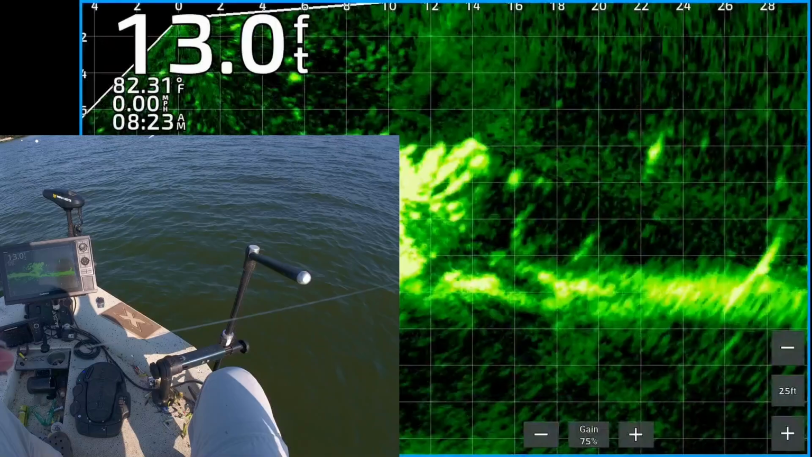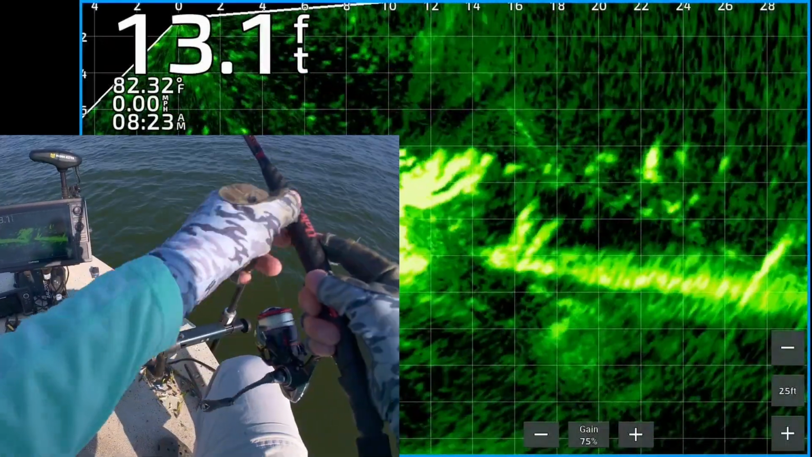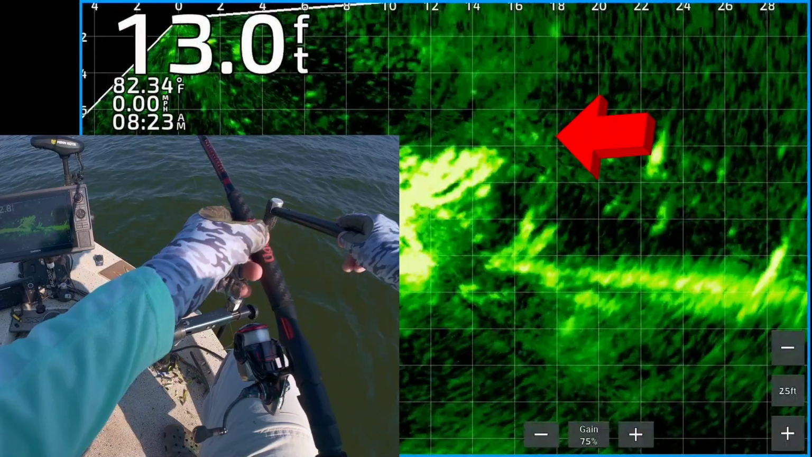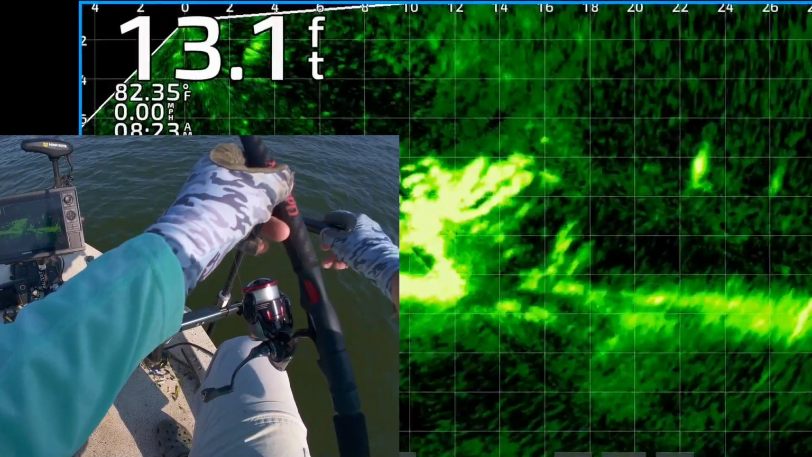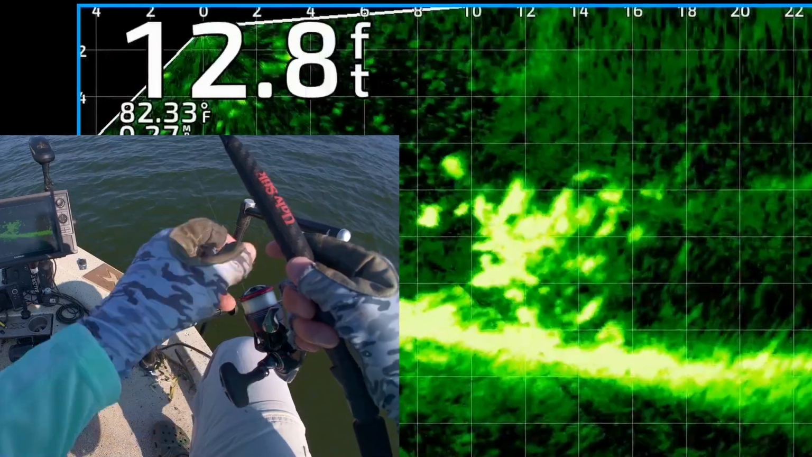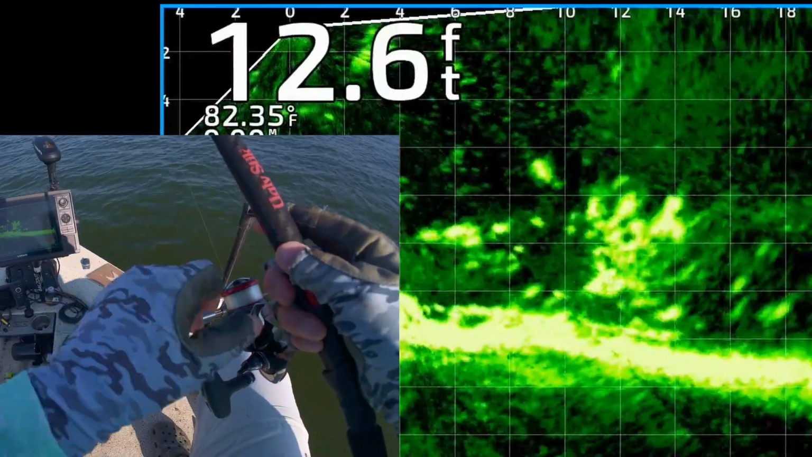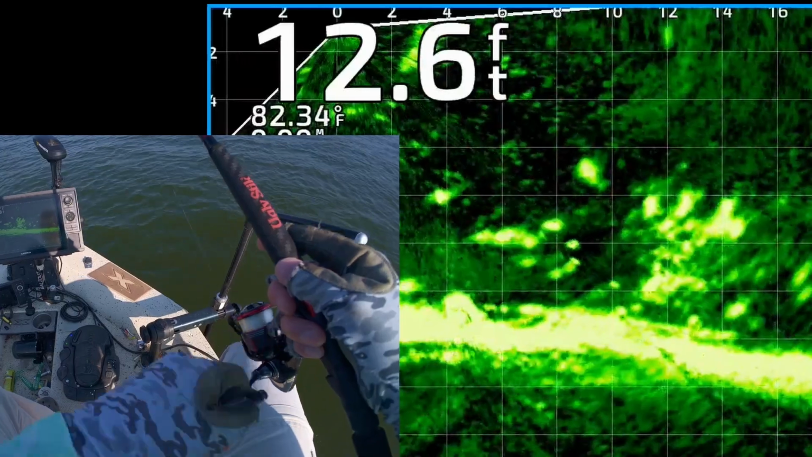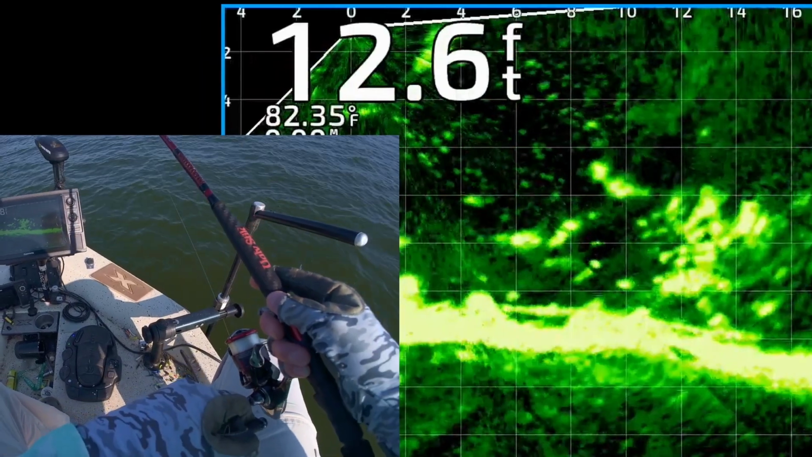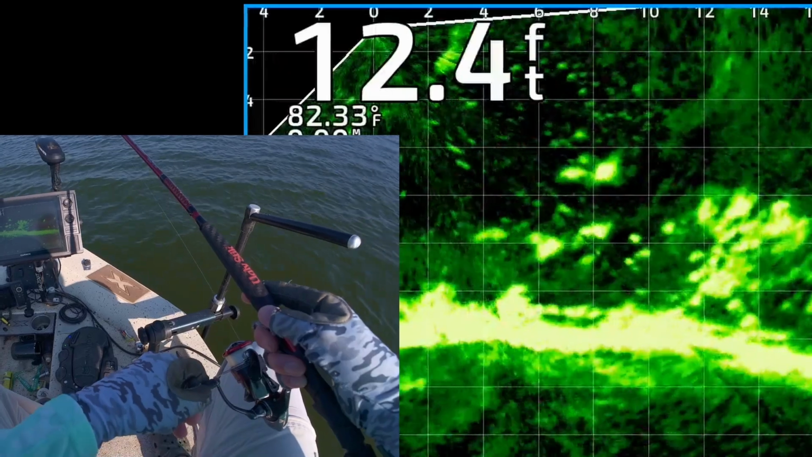All right, moved on to another brush pile. There's my jig and weight dropping down about 18 feet from the boat. Coming on top of that brush pile. Looks like there's a bunch of nice fish in there. One of them's chasing it right there. Can't really see it. Got to get the transducer lined up. He's still chasing it. Look at that. It's coming up from underneath it.